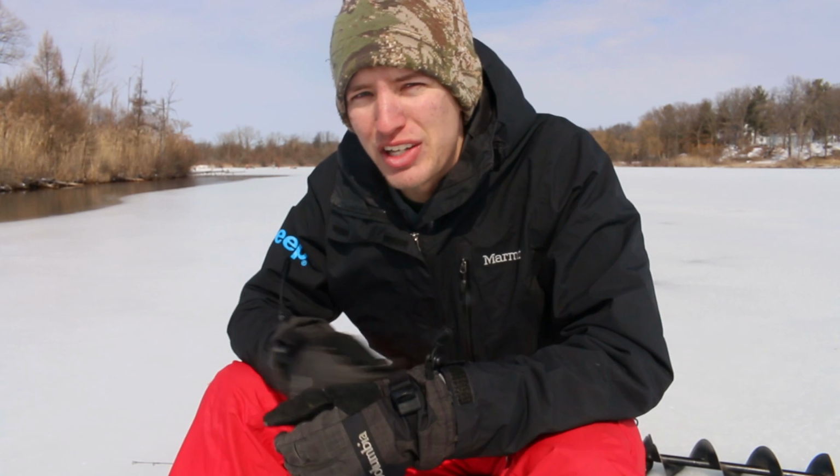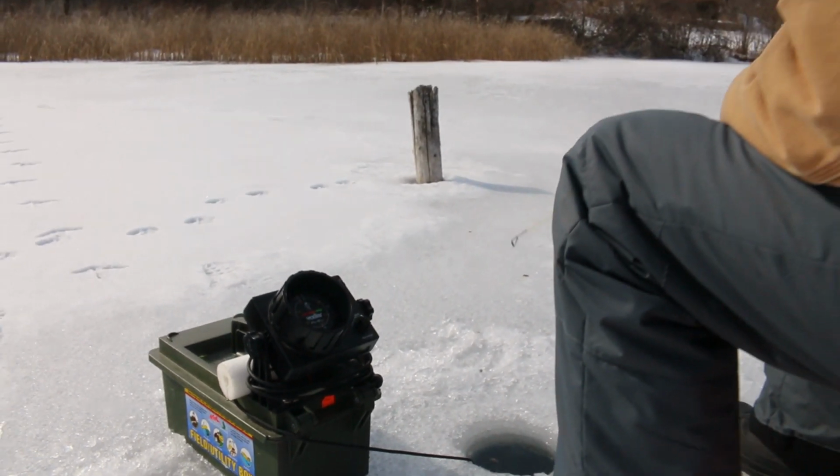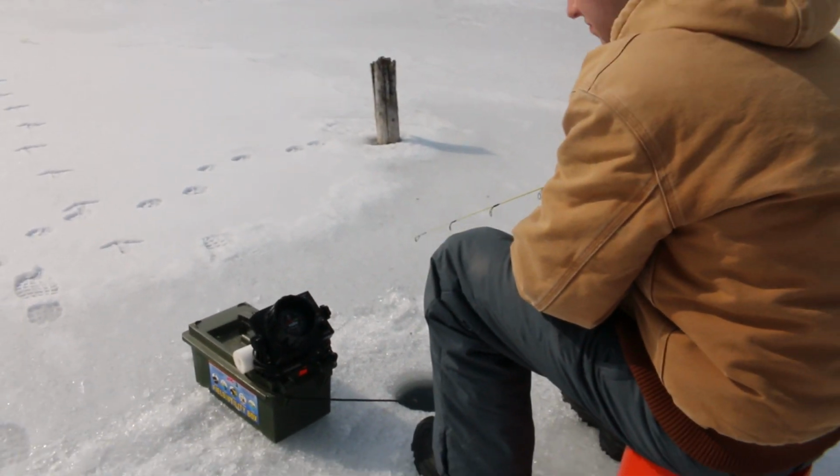For me personally, I drop down and immediately I'm just looking at how the fish are reacting. So are they chasing the bait? Are they just completely ignoring it? Are they moving slowly towards it?